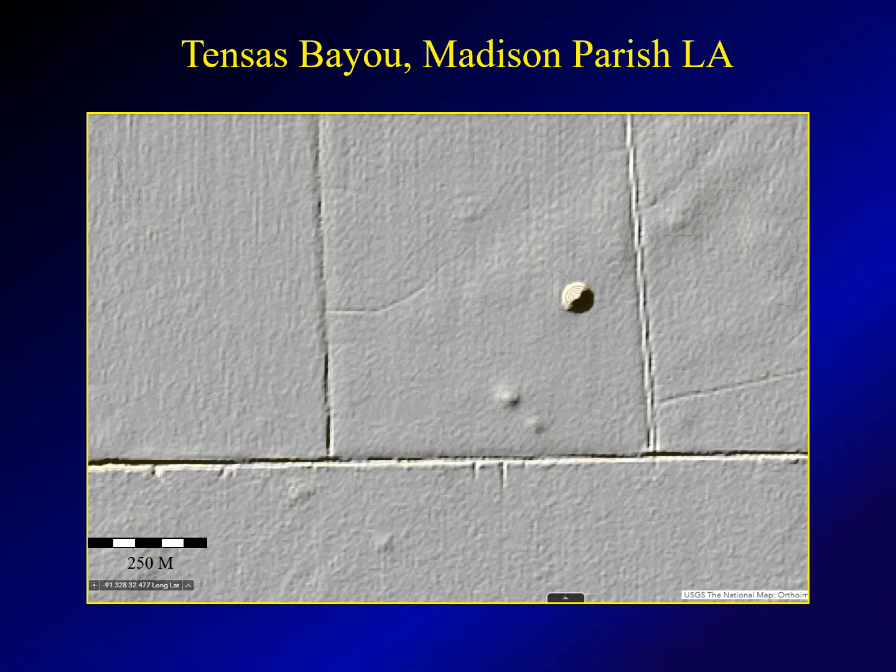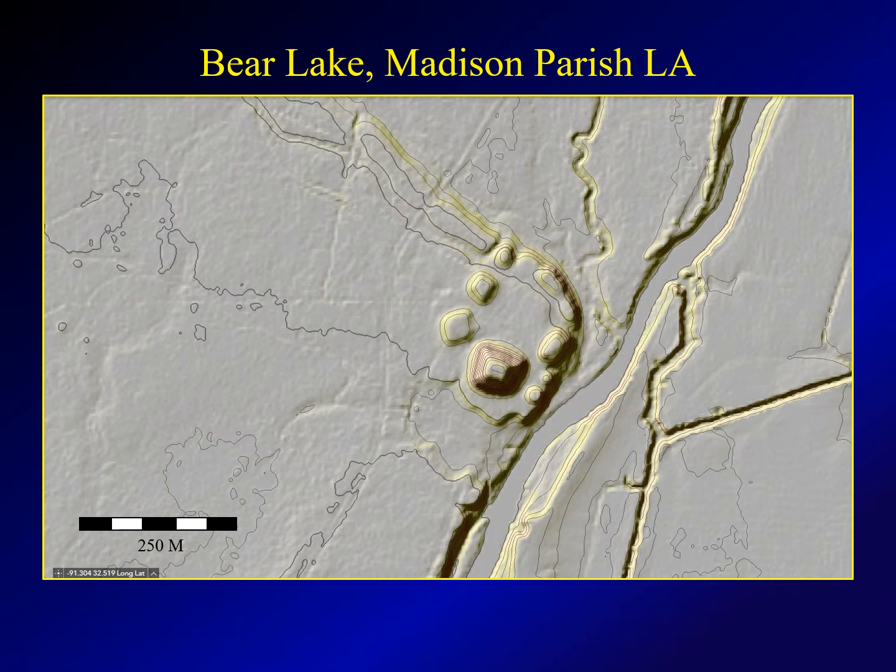At Tensas Bayou, Madison Parish, Louisiana, there's some fairly faint mound images here. One of them lines up on 34 degrees. There's also a much fainter mound down here. And so there's 2 other alignments, 3 mounds, 3 alignments.